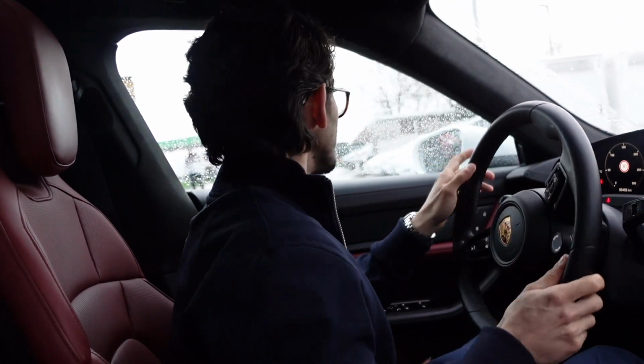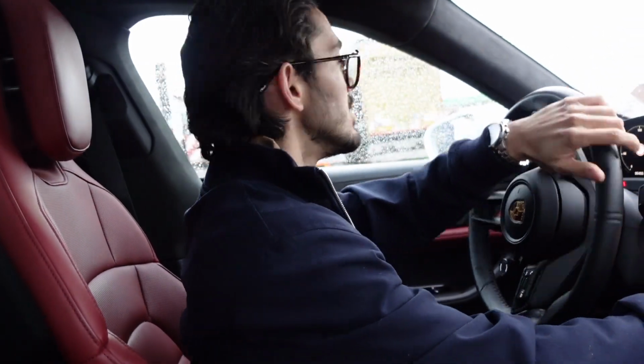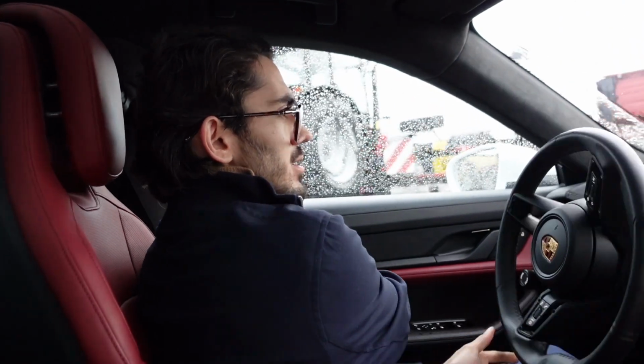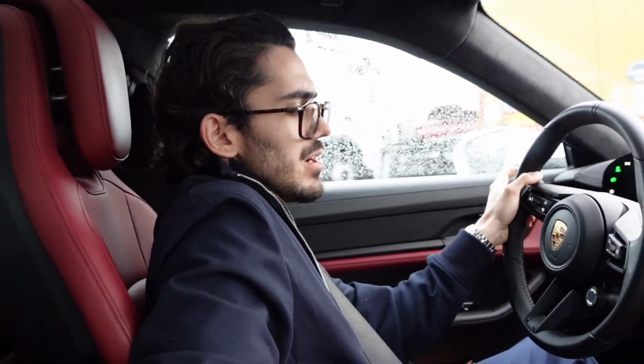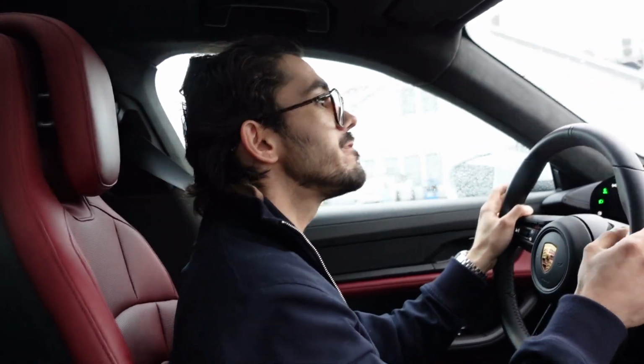Well, that was a fast stop. We stayed here less than 5 minutes, and I explained why. The car was smoking at some point. I think because the battery is toasting right now. It's at 51 degrees.